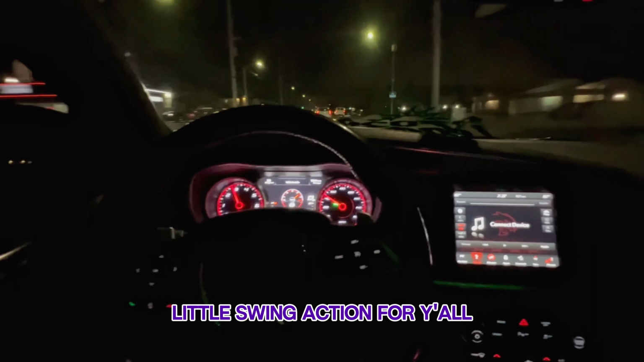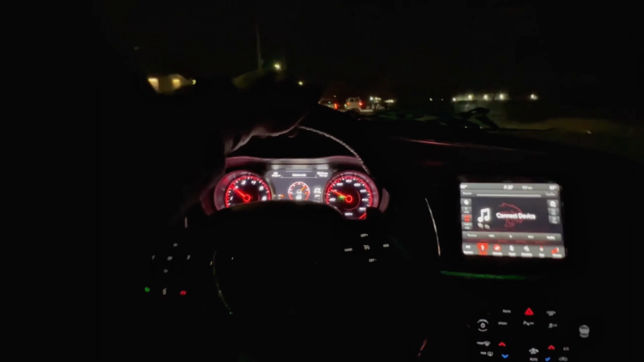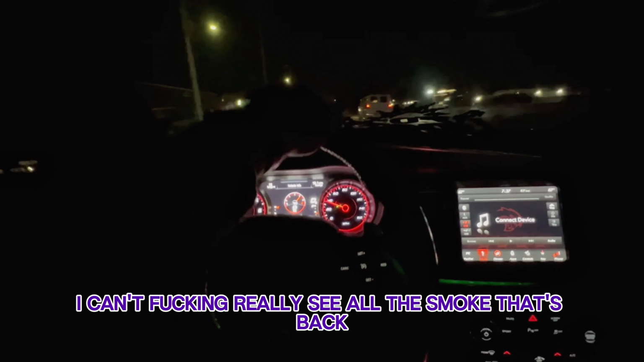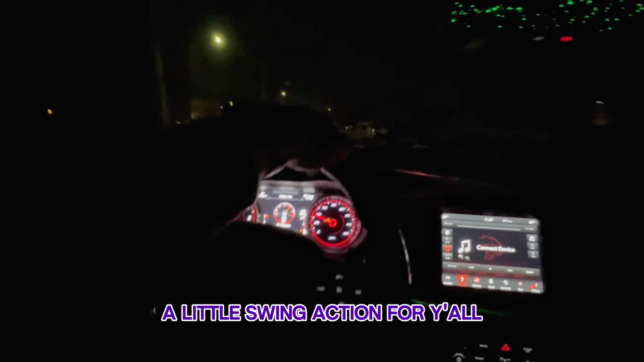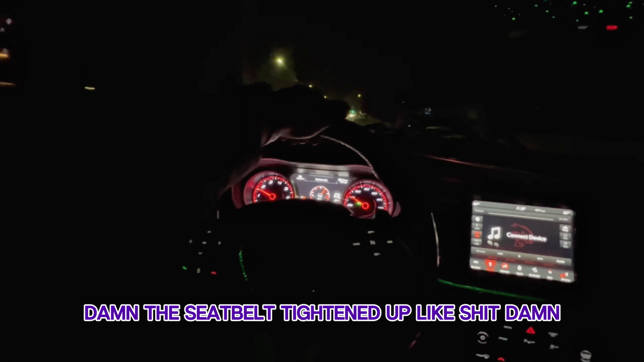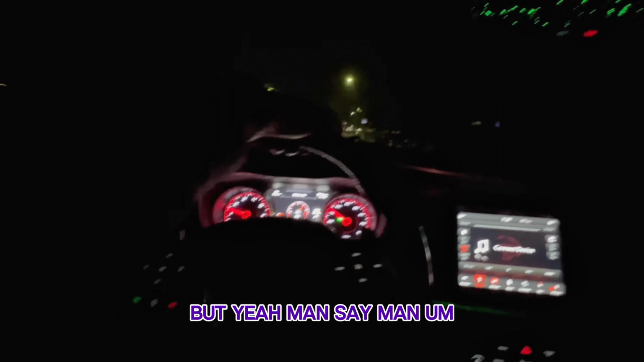Little swing action for y'all. I can't even really see all the smoke that's back there. There's a lot of smoke back there. Yeah, a little swing action for y'all. Damn, the seatbelt tightened up.